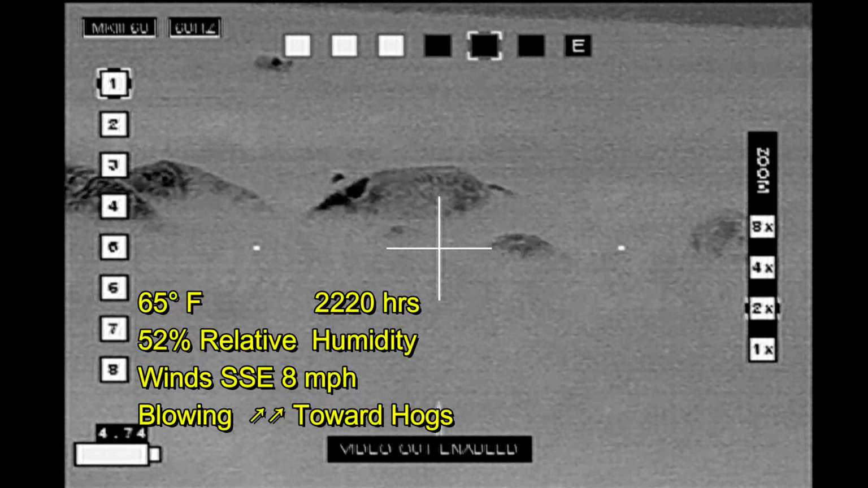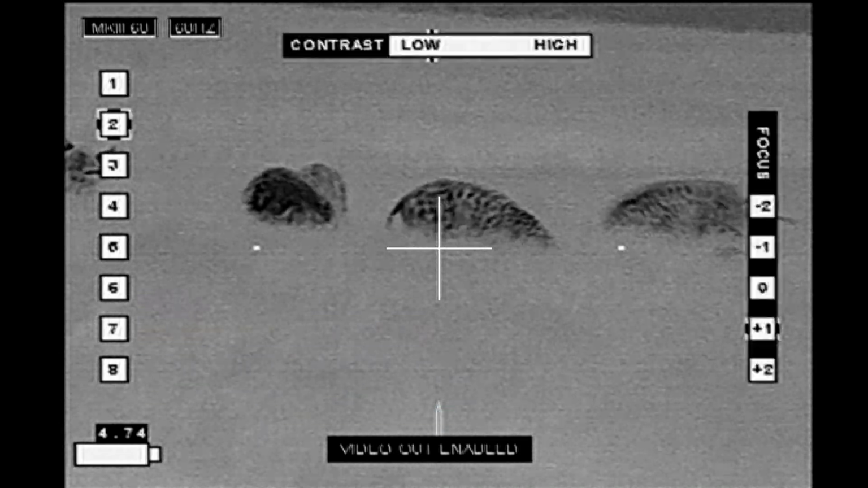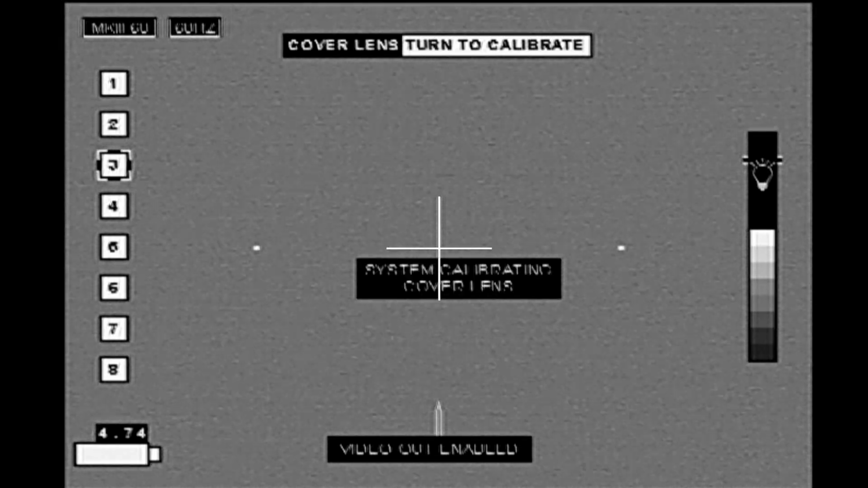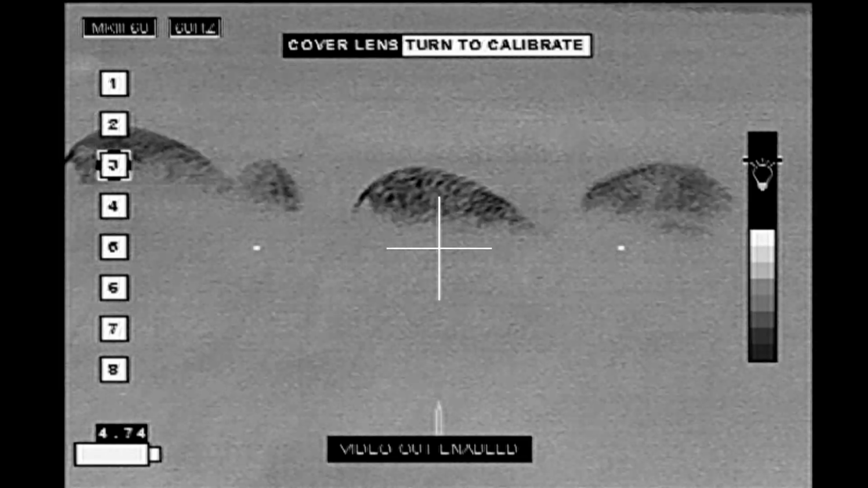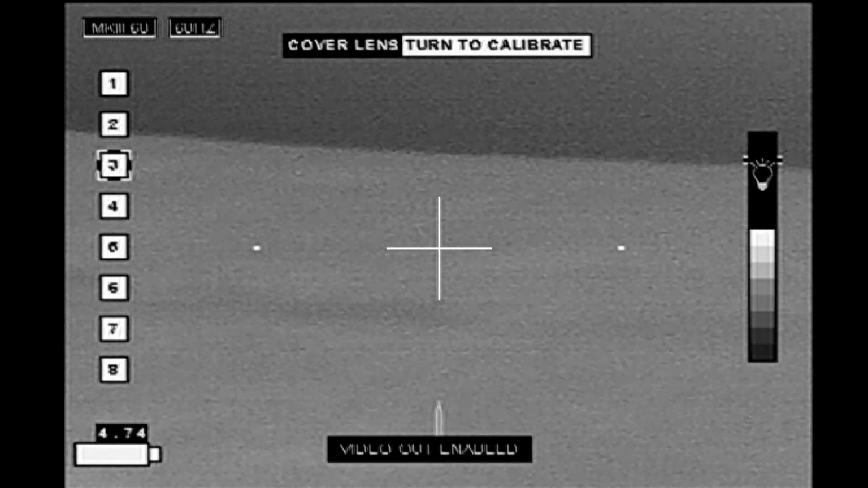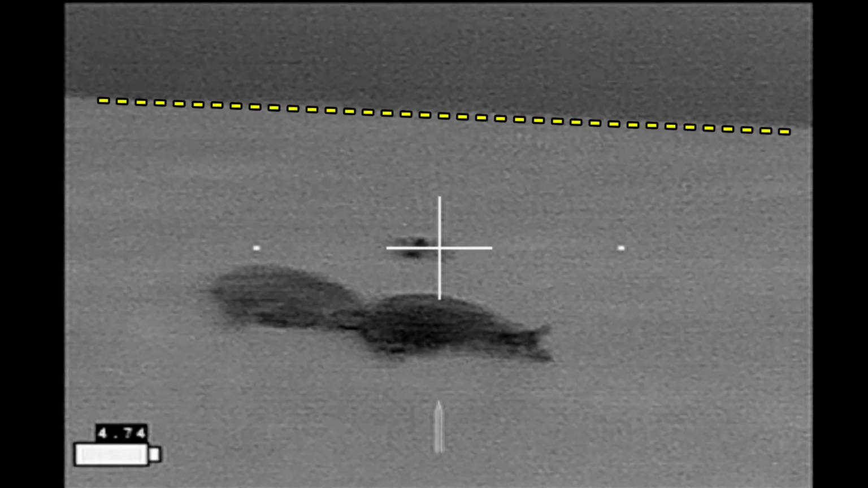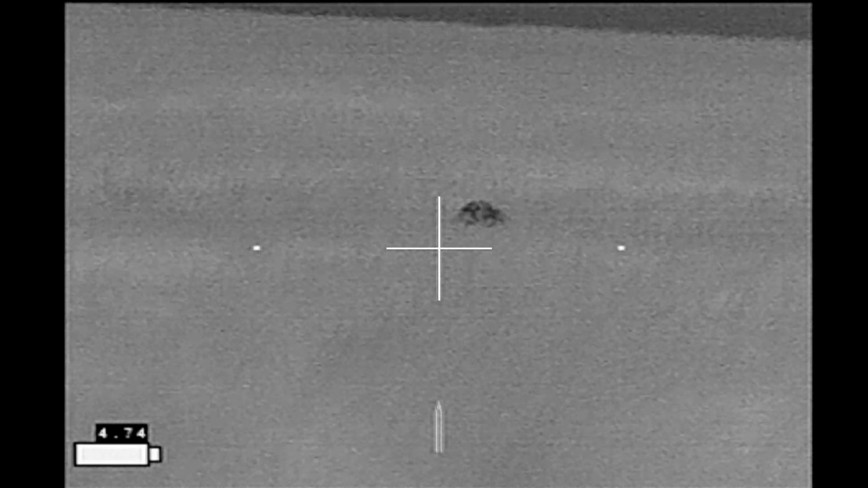Now these hogs are in a hayfield on the side of a hill, and I'm in a downhill position looking uphill towards the hogs. I'd like to move to an uphill position, but that would put me crossing upwind of the hogs, and I don't want to do that. We have hunted hogs several times on this hillside, and typically they tend to run back towards the crest or the horizon of the hill, and so my shot opportunities are going to end up being quite limited if they do that again.